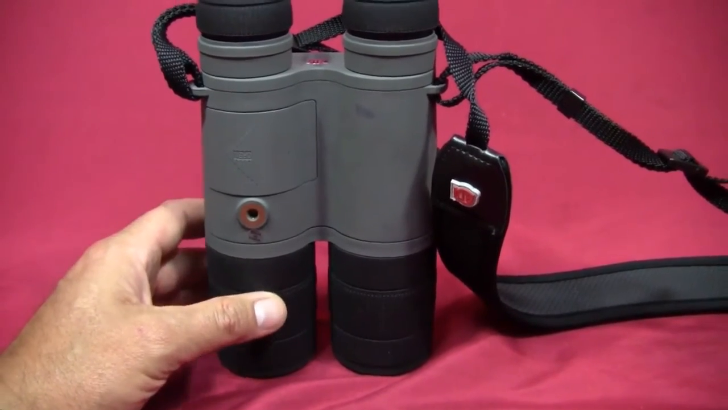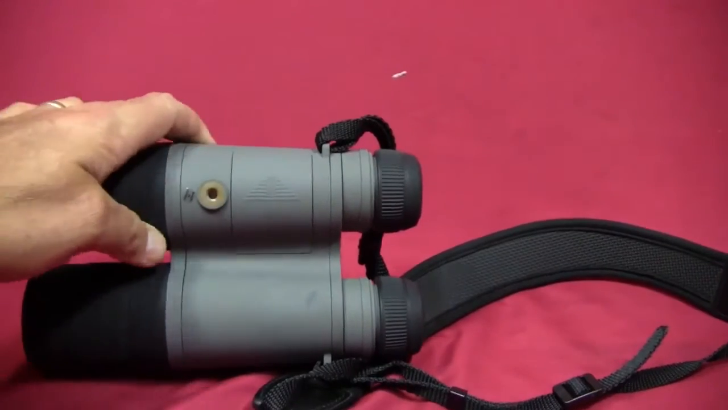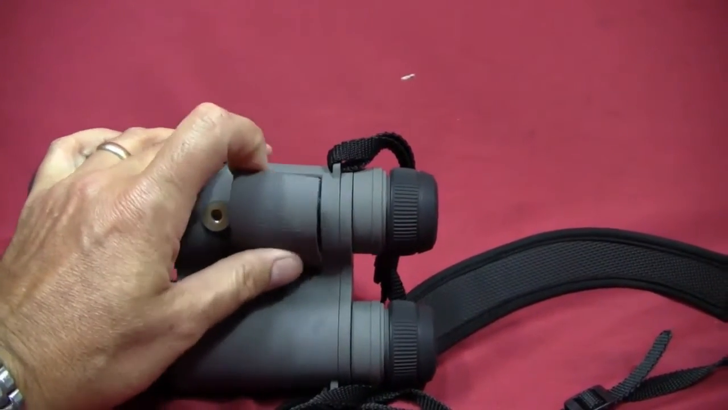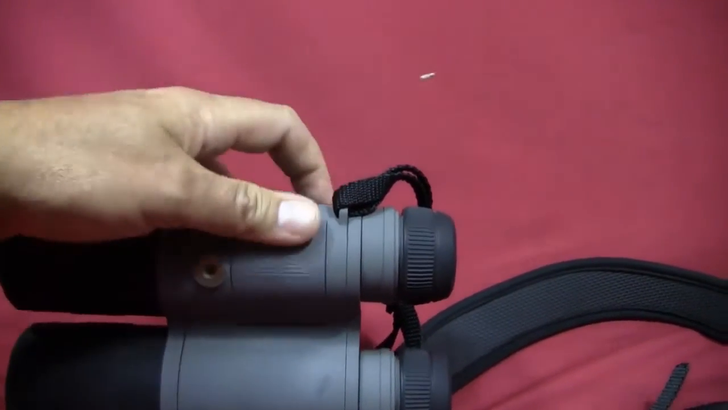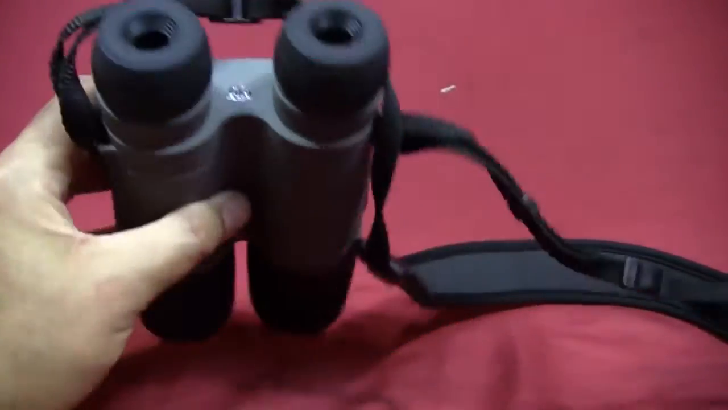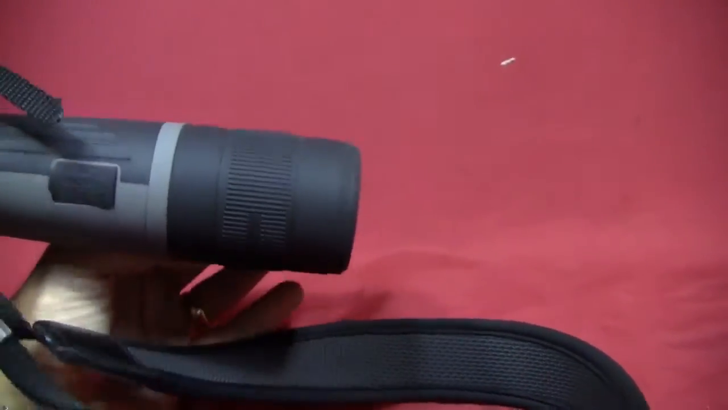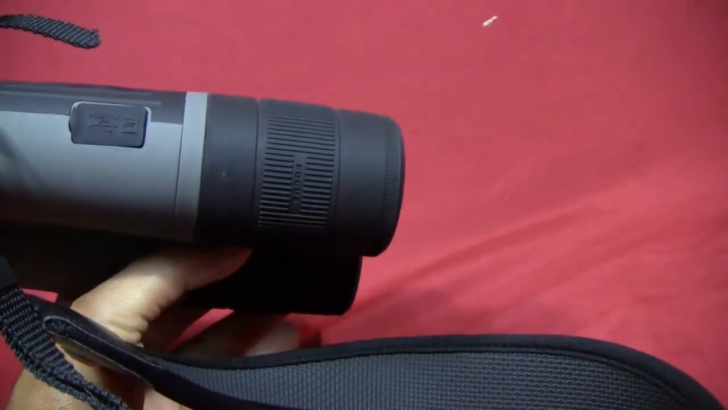Now the last thing that I observed is this battery door right here. It just pops in place. There's no screw holding it in. But what I found is that a lot of times I'm holding the binoculars with my left hand, and I might be adjusting the focus on the right side, because this right side is actually the focusing ring.